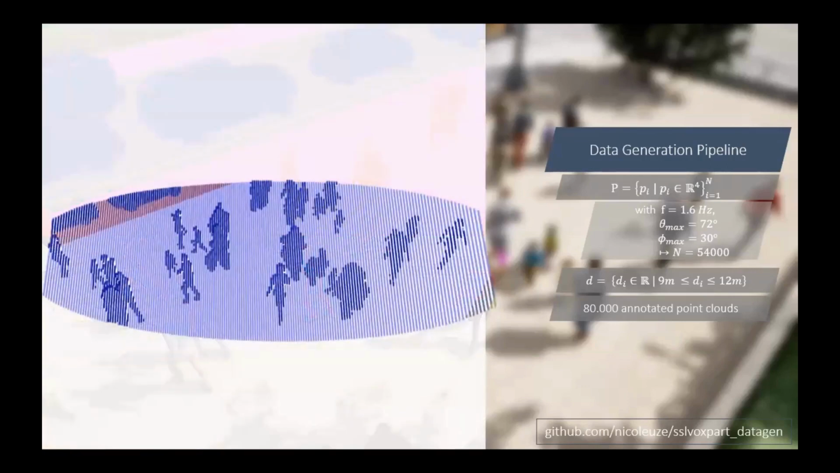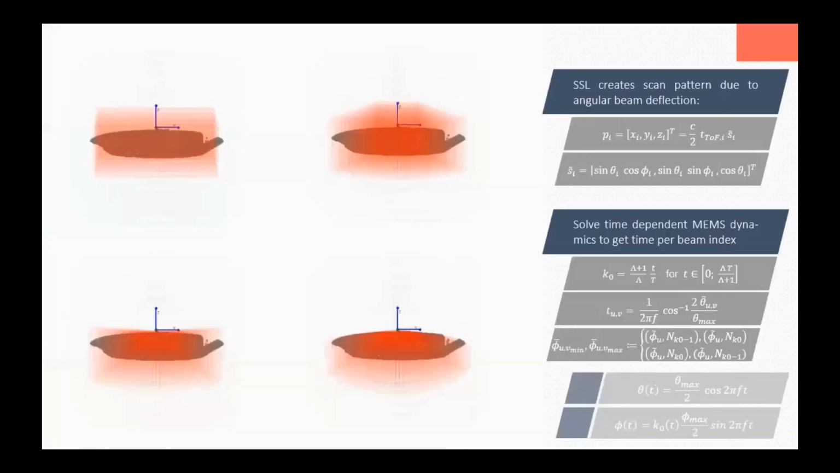The result can be seen here, where we have an annotated point cloud, and it's really good to see that we have a wonderful scan pattern.